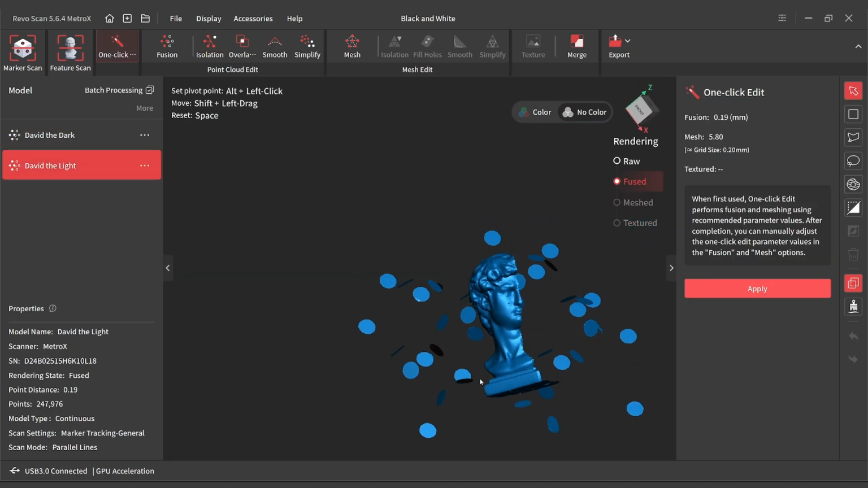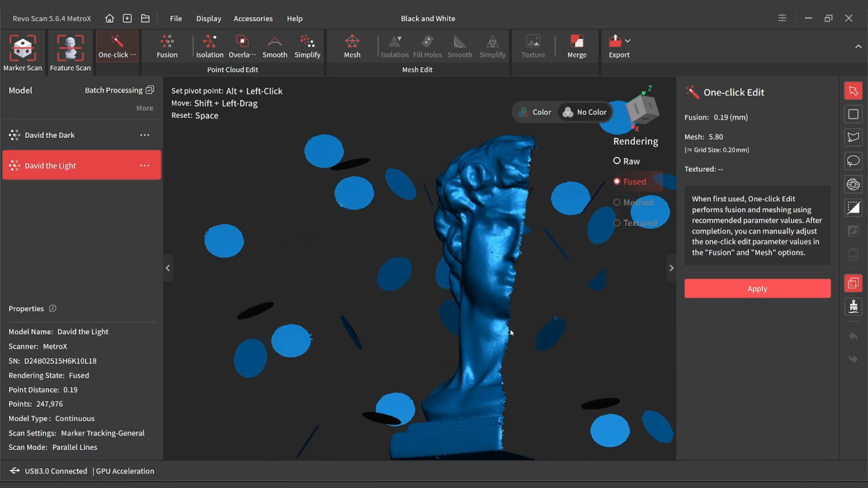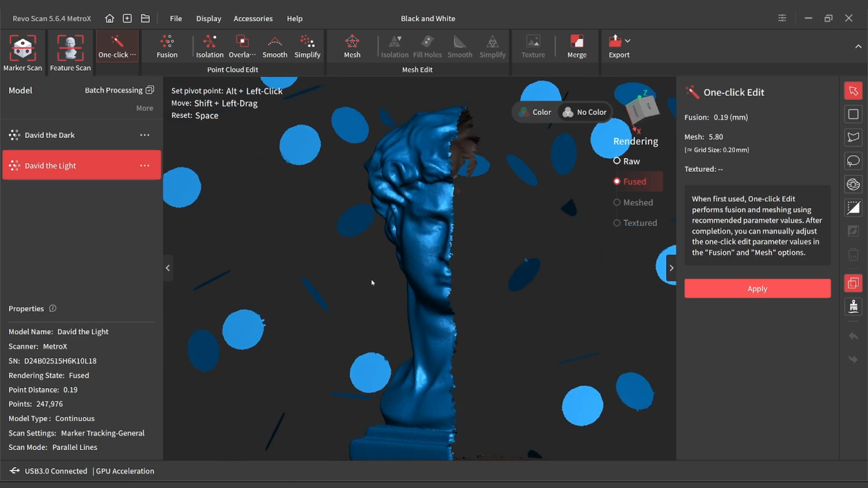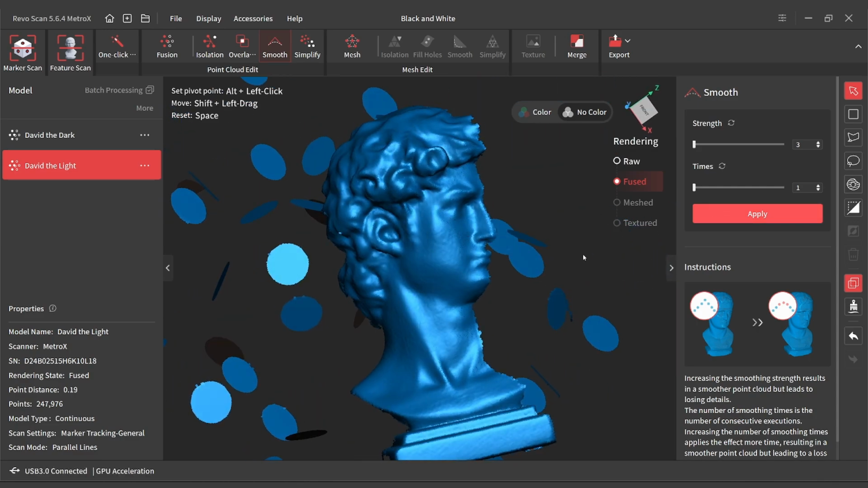So back here on David the Light, the other thing we're going to want to do, this edge is pretty rough, right? So two options. We could do a smoothing pass. I always love to do a basic smooth at the lowest setting just to see how it impacts my model.